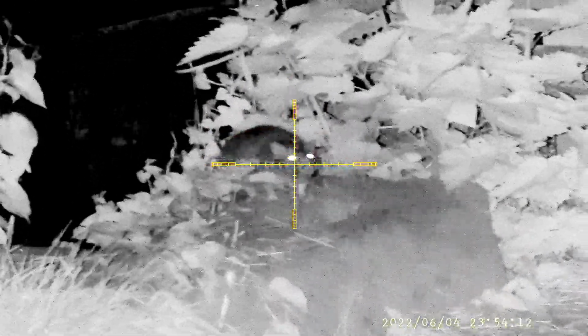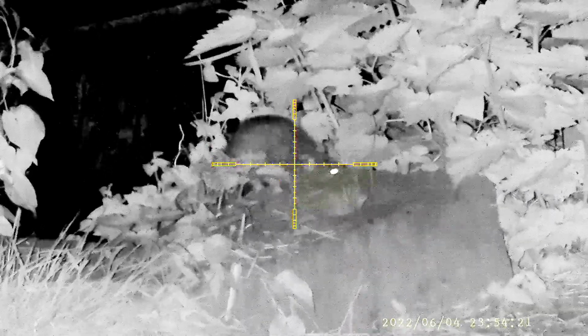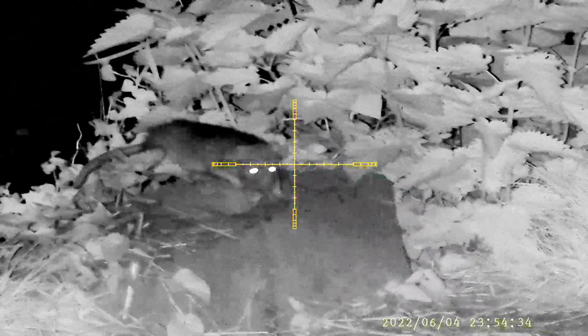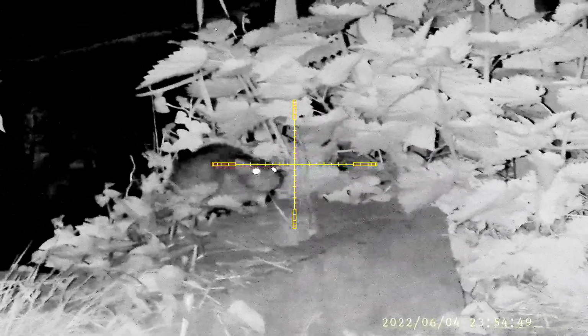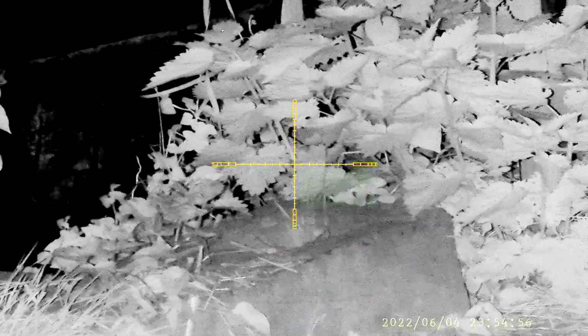I think it's moved far enough now. It's a cylindrical tank, so it's actually curving away at the bottom, so this shot should be okay. Well, it was worth the wait. Another one in the bag.